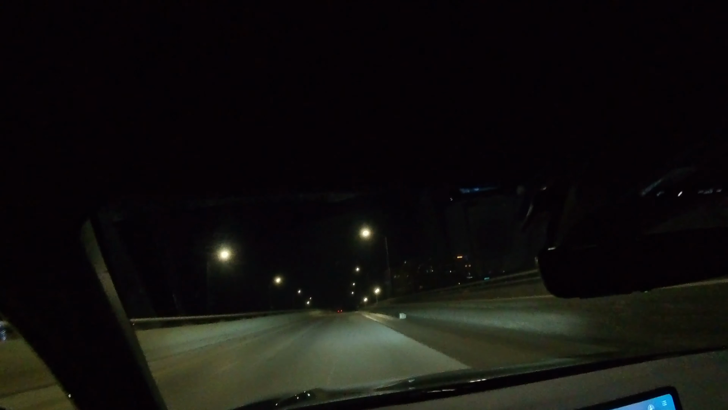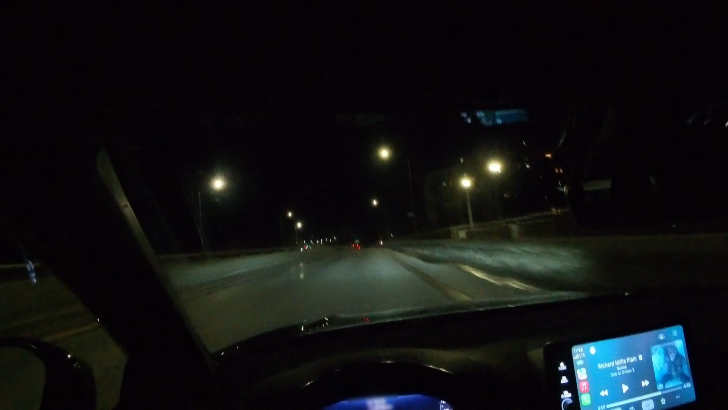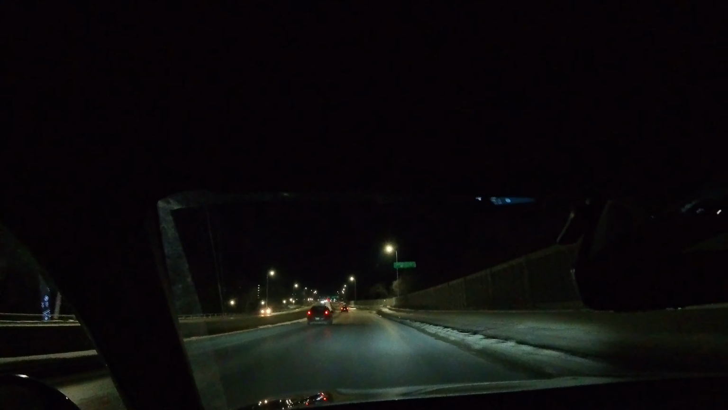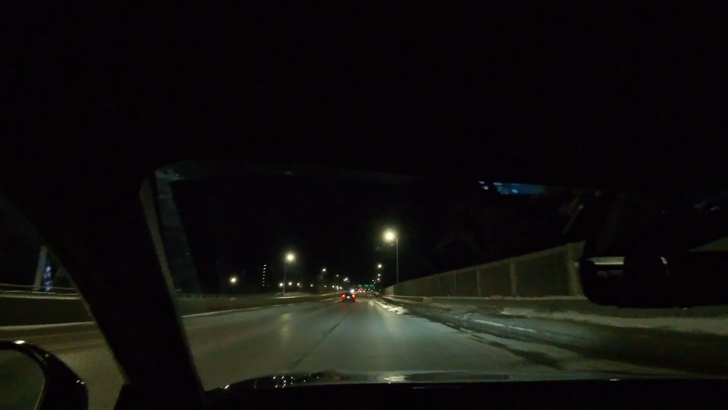So now we're getting up to speed a little bit, you feel me? We're moving. Y'all see that turbo gauge? We are moving. But yeah, man, this car is pretty solid for the money.